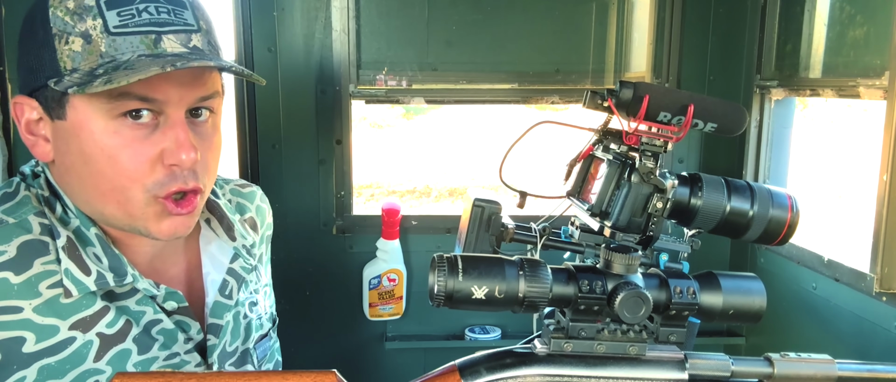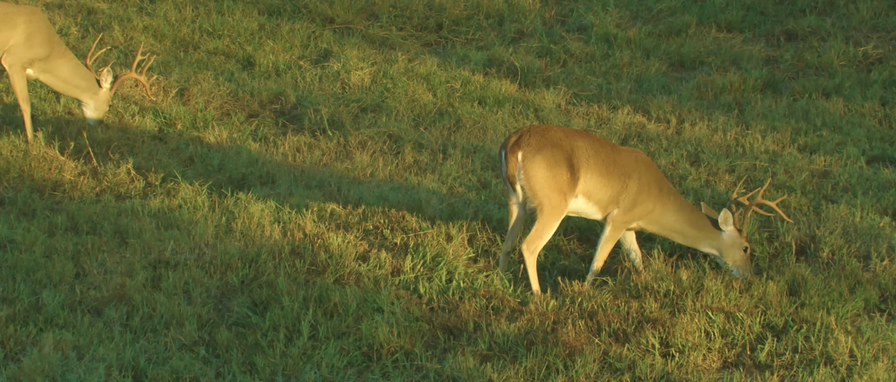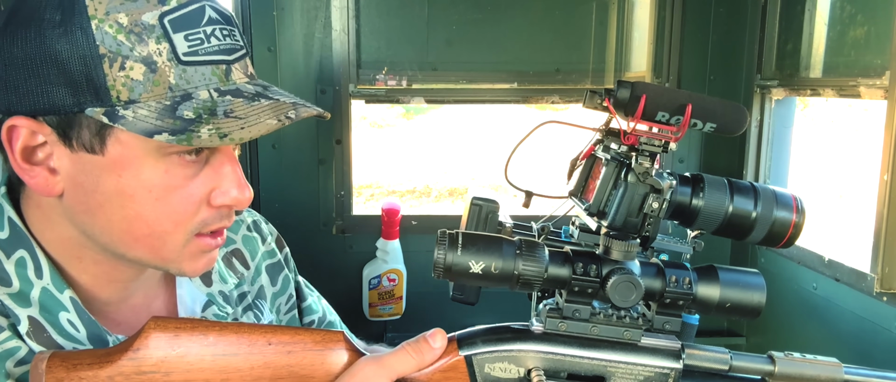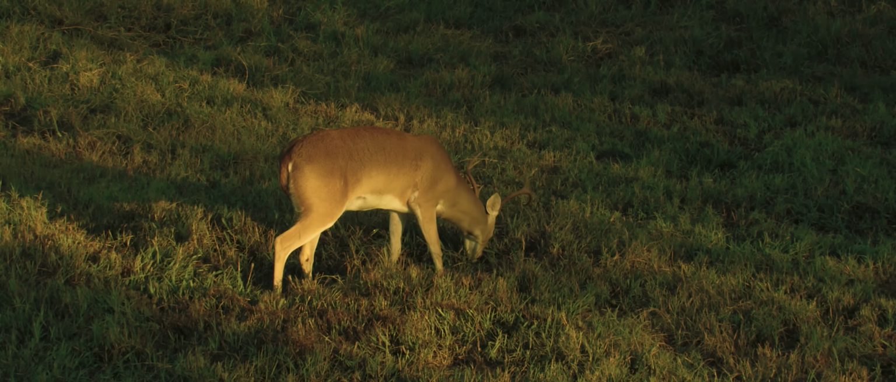I had a little tall, narrow 8-point show up. And if he'll give me a shot, I'm gonna take it. He's probably 3 years old, and he's tall, and he's narrow, and he's not doing anything for anybody.